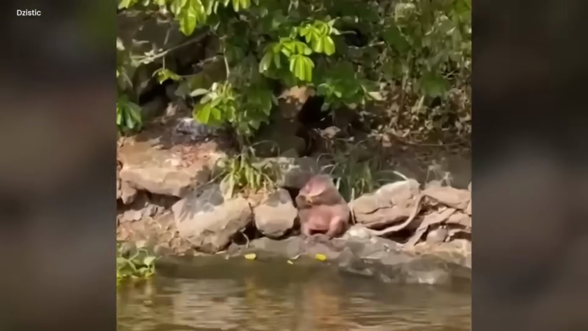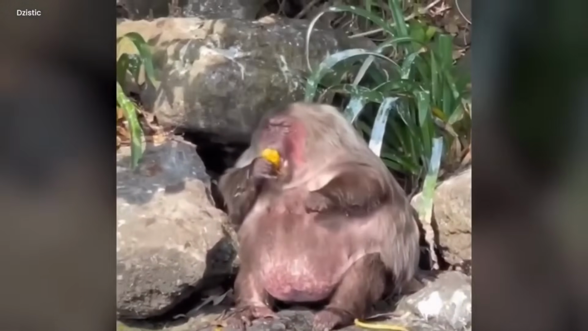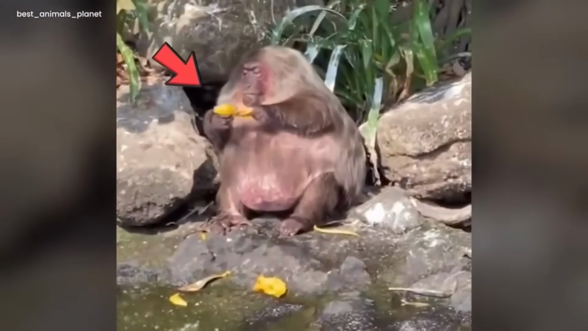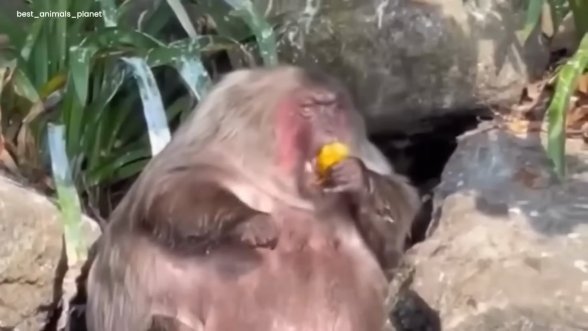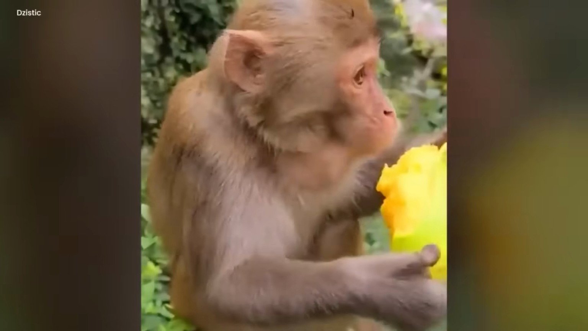It skillfully peels the mango with its little fingers and nibbles on it while enjoying the view. Some more leftovers of mangoes can be seen around him, making it clear that this isn't the first mango it's eating. This is one of the cutest videos ever captured in the wild.